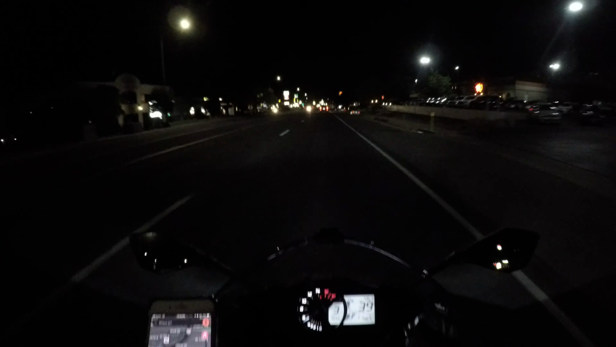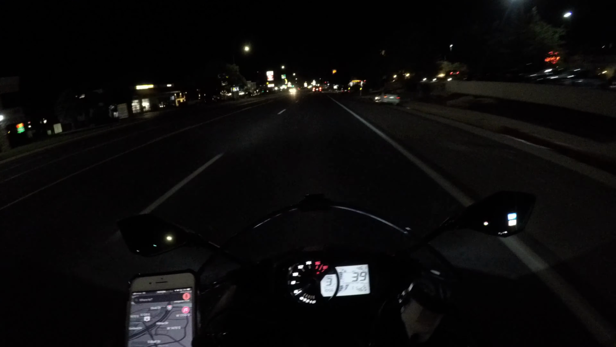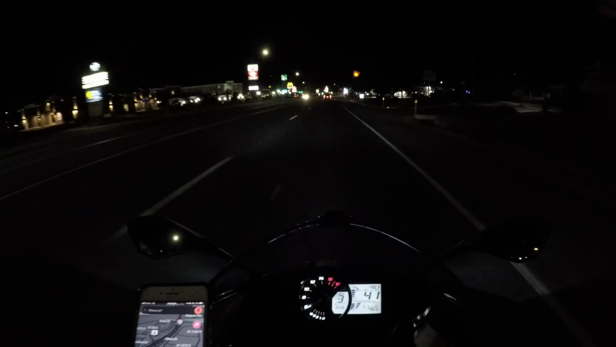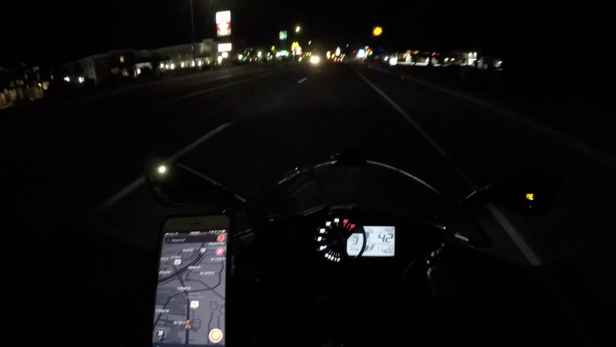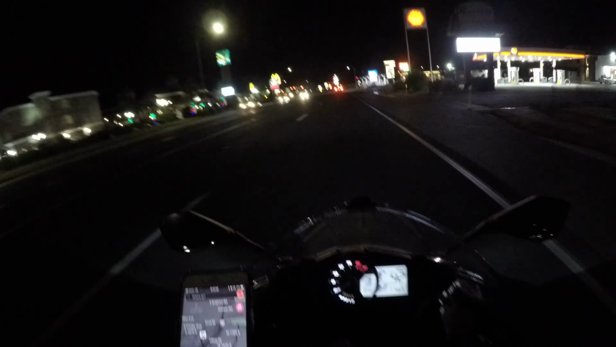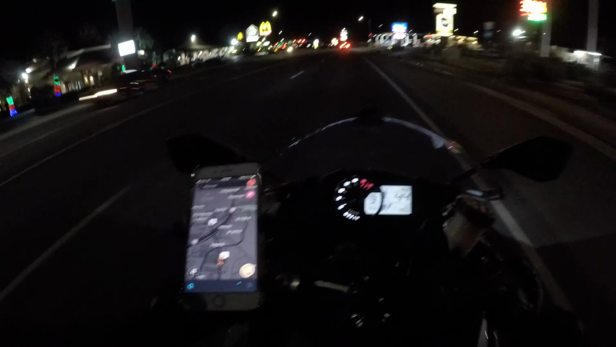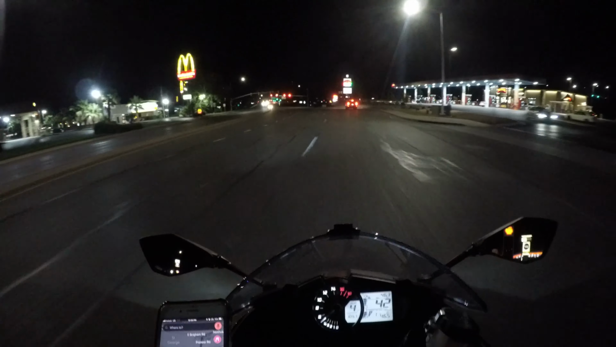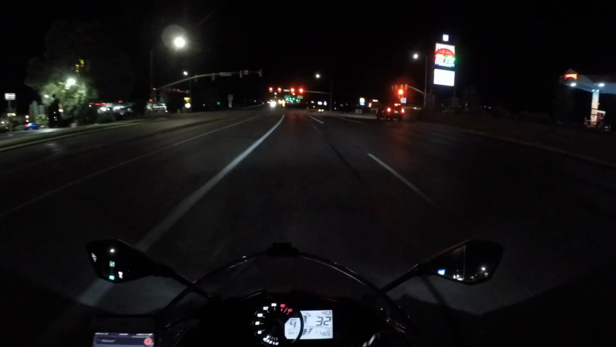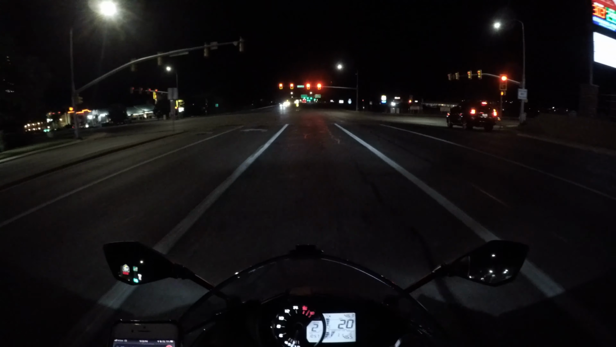So my battery was like 85%, maybe 87% when I left the house. And I've been using the Waze app this whole time, as well as having my Cardo connected to my phone, and my phone's only down to 75%. I think that's pretty impressive for an iPhone.